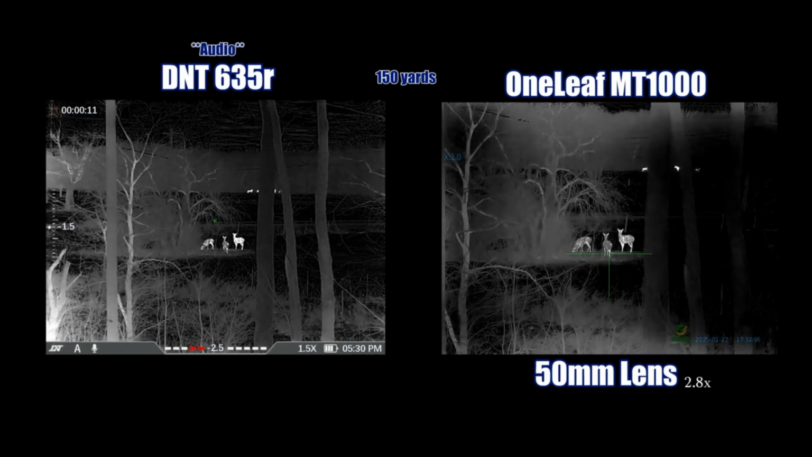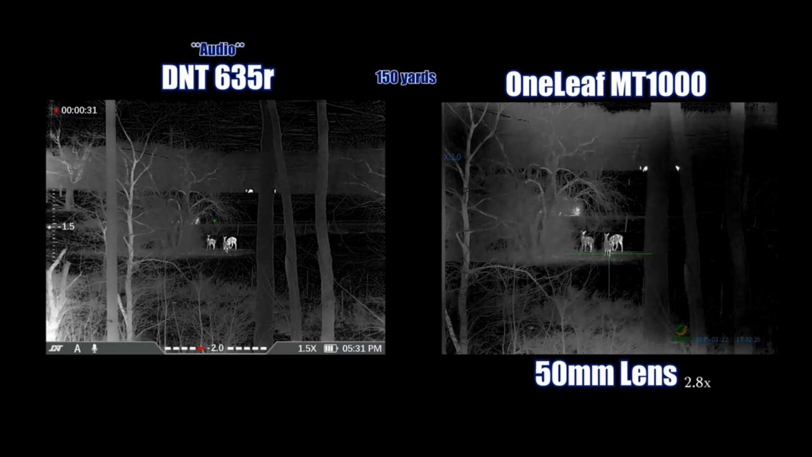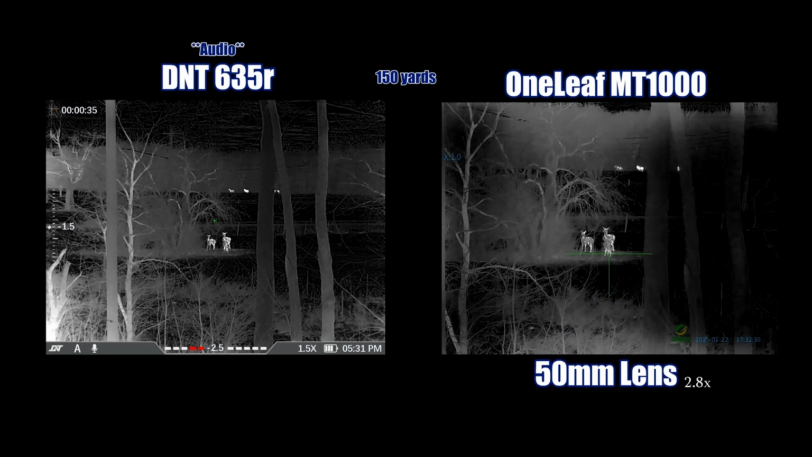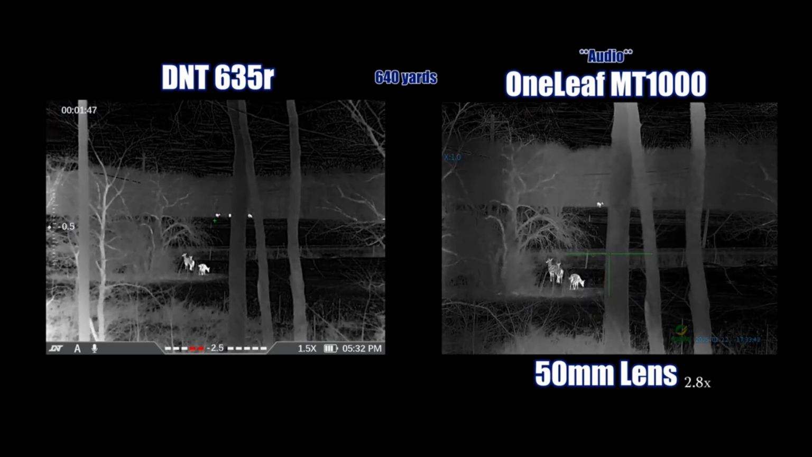Now I switched over the MT1000 lens to the 50mm with a higher base magnification. Like I said before, the deer are around 140-150 yards away, and the horses, way out in the distance, are 650 yards away. I've readjusted the thermal imaging scopes to focus in on the horse at 650 yards away.